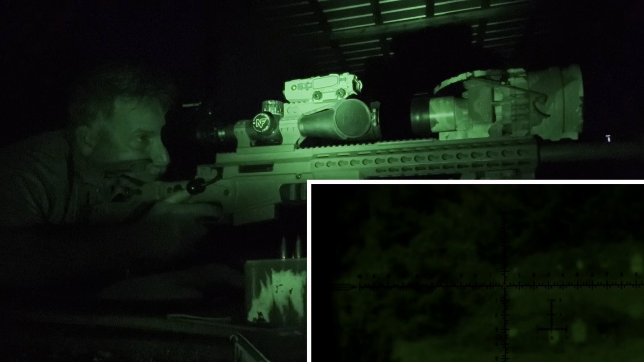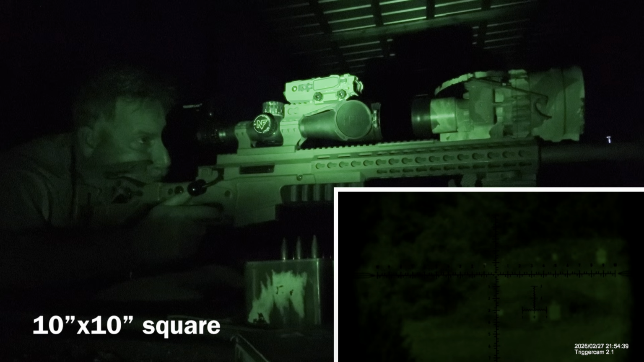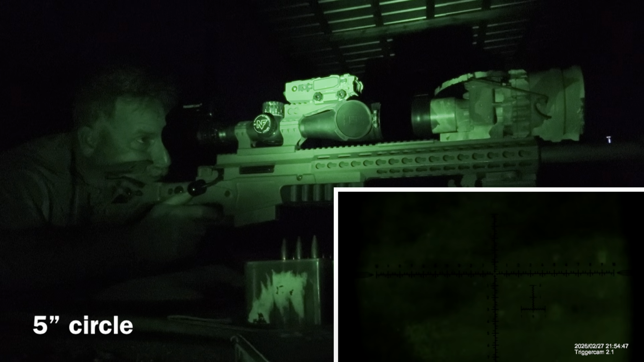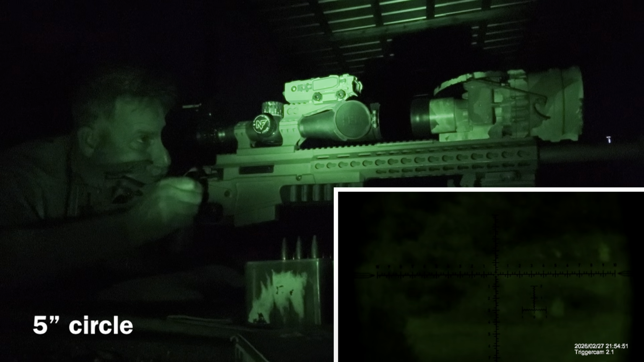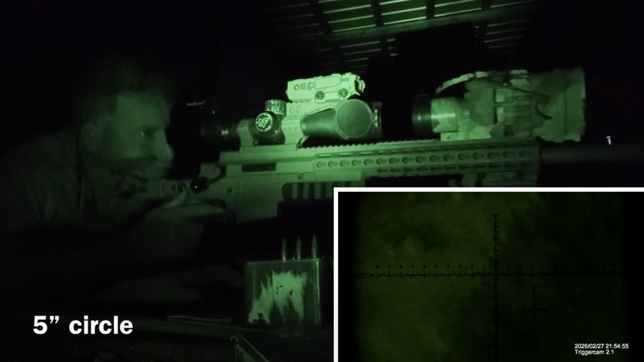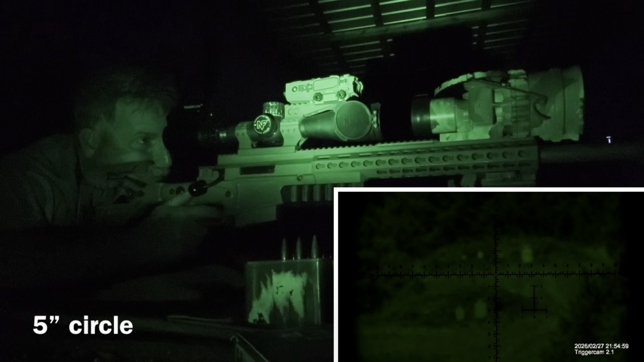All right, so I'm going to go to the 2 MOA square, 3.2, 1/2 mil. All right, solid hit. And then we're going to go to the 1 MOA circle, same thing, 3.2, 1/2 mil.